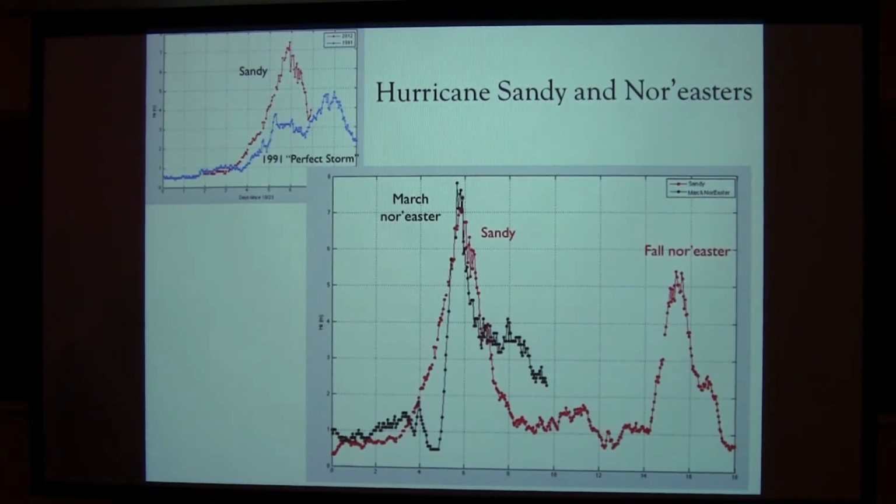This nor'easter stayed up for quite a while, and that brought in a lot of swell. So it had almost 8 meter waves. That's significant wave height, so there's going to be ones even bigger than that. It's just the average of the highest 1/3. And it had wave heights over 3 meters high for about 4 days. And again, 12 to 14 second period.